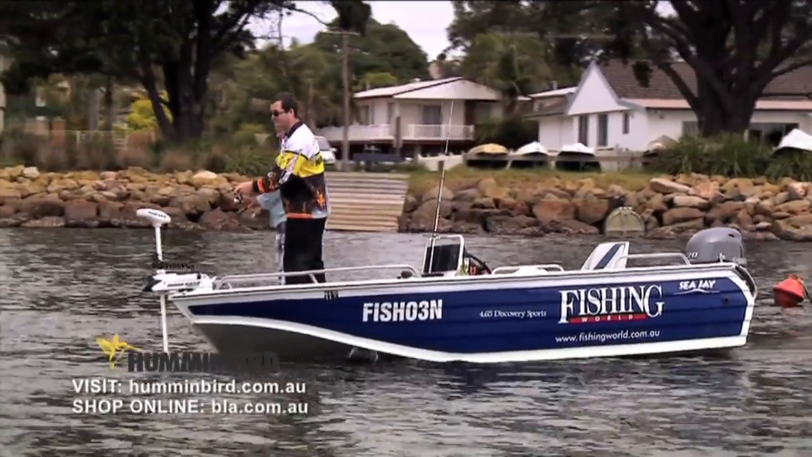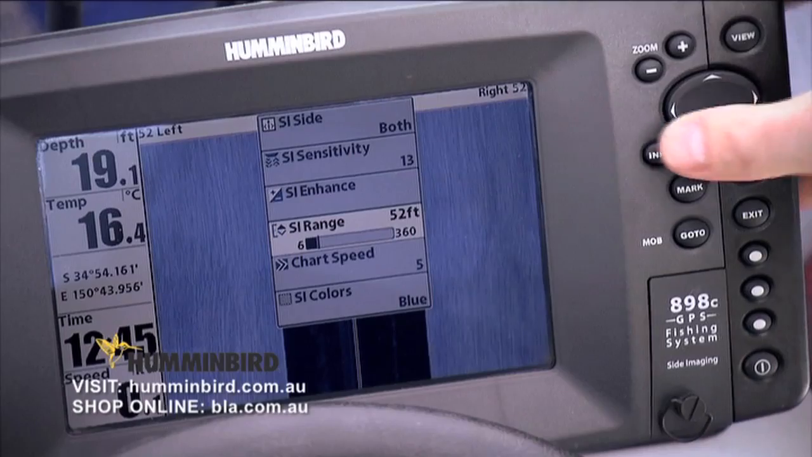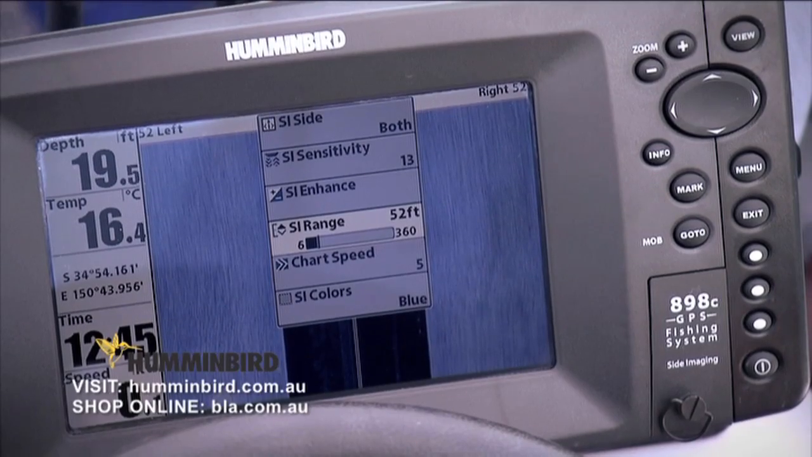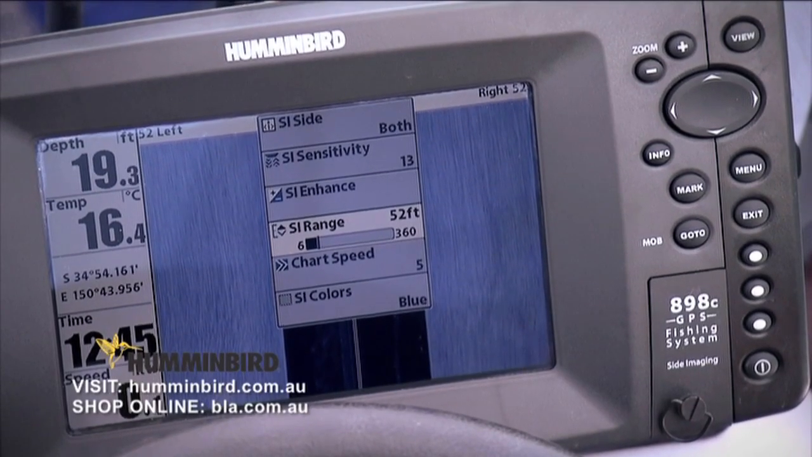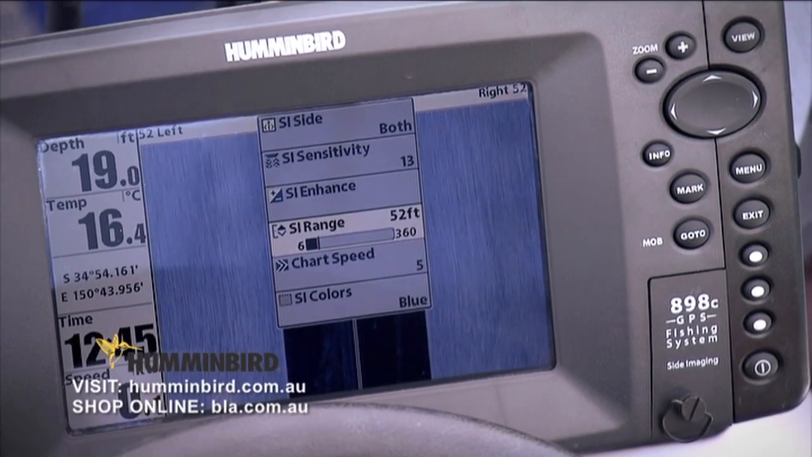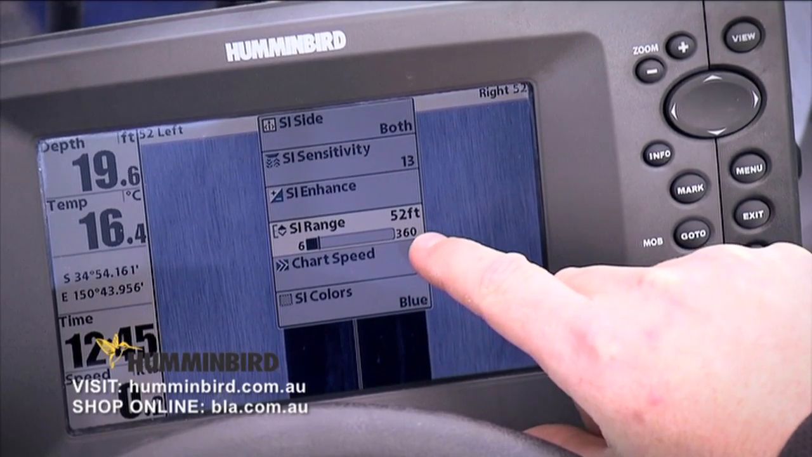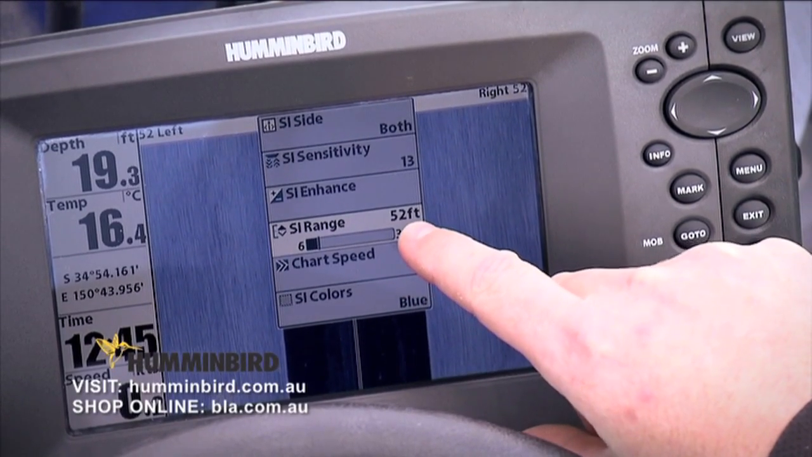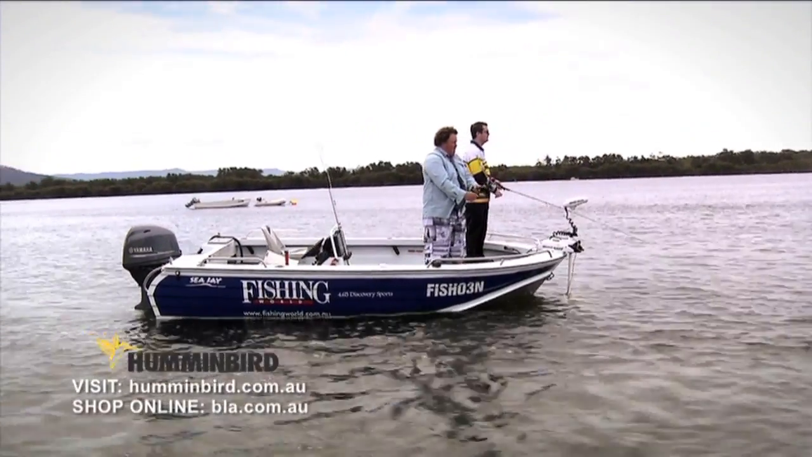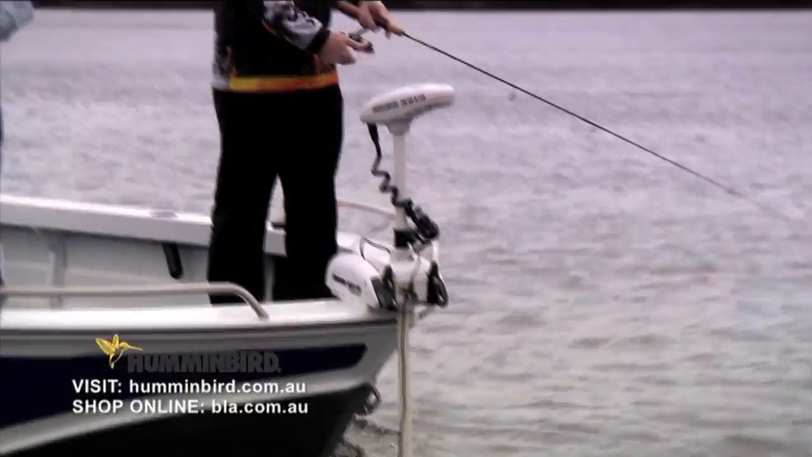Yep. It's the same thing again, we just press that menu button once, and then we can go down to our side imaging range. Okay, so you can narrow it down like a normal sounder, and in that screen you can narrow down what distance you need, like say your casting distance. Exactly. As you see here, you can do up to 360 feet maximum, and we've got it set at 52. So that'd be good for looking for schools of tailor and things like that in an open bay. Exactly right. And then when you find them, you can adjust it down to that distance, so you're getting better detail on the screen.